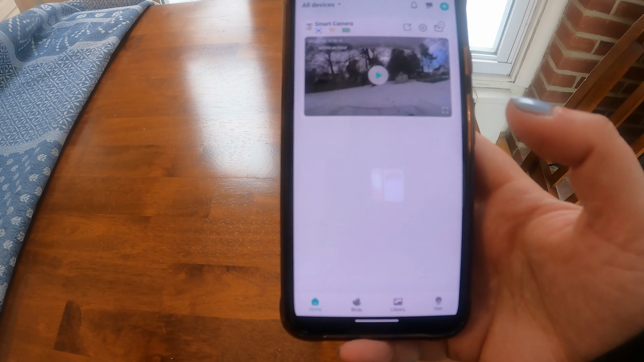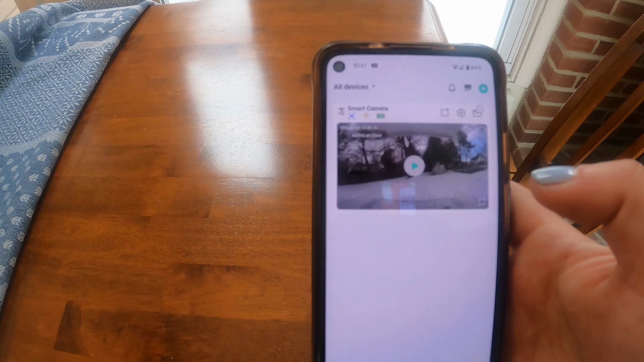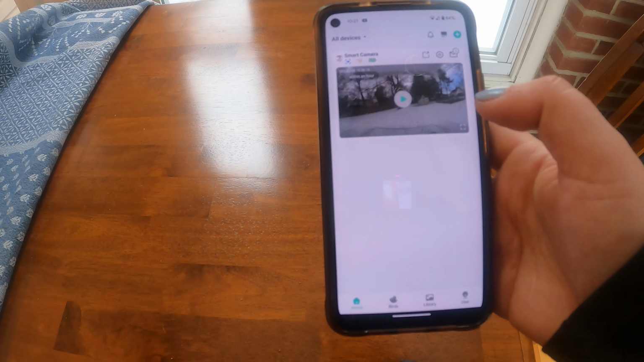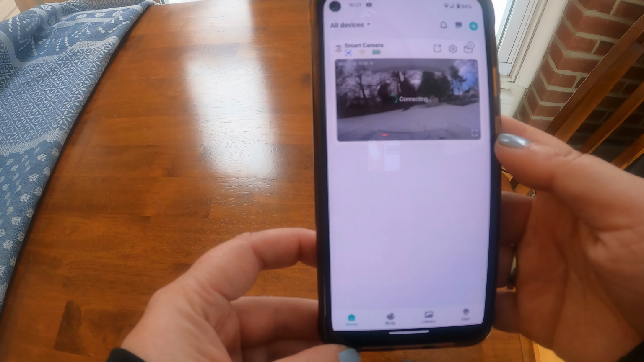So now let's talk about the smart bird feeder. This uses an app called Vico Home. And same thing with this kind of app, it's very similar. I find that this app is a little bit smoother than the trail camera app. So you can see your Wi-Fi setting, your battery level, and then if you click on this, it's going to connect you to the bird feeder.